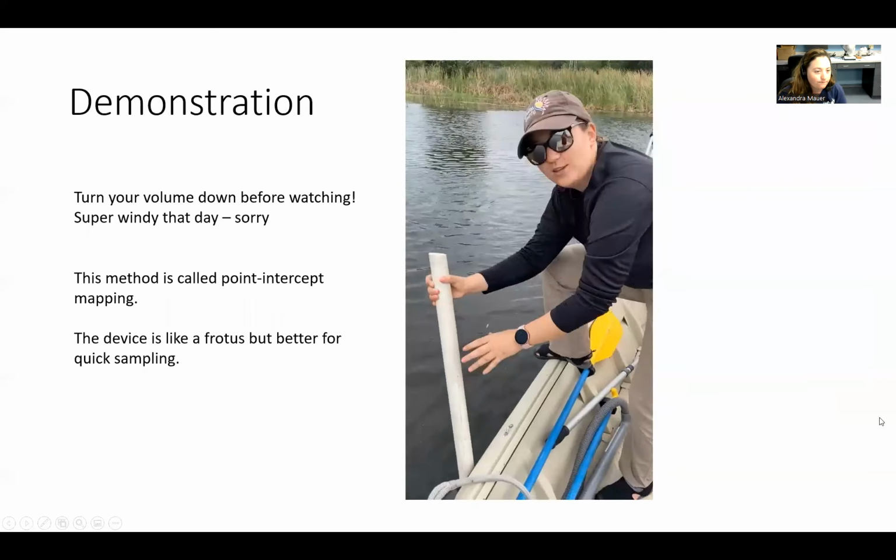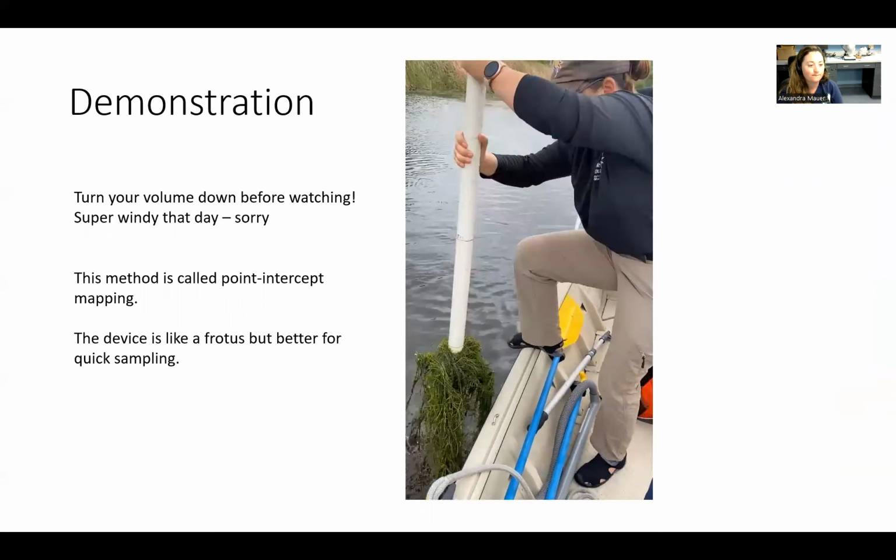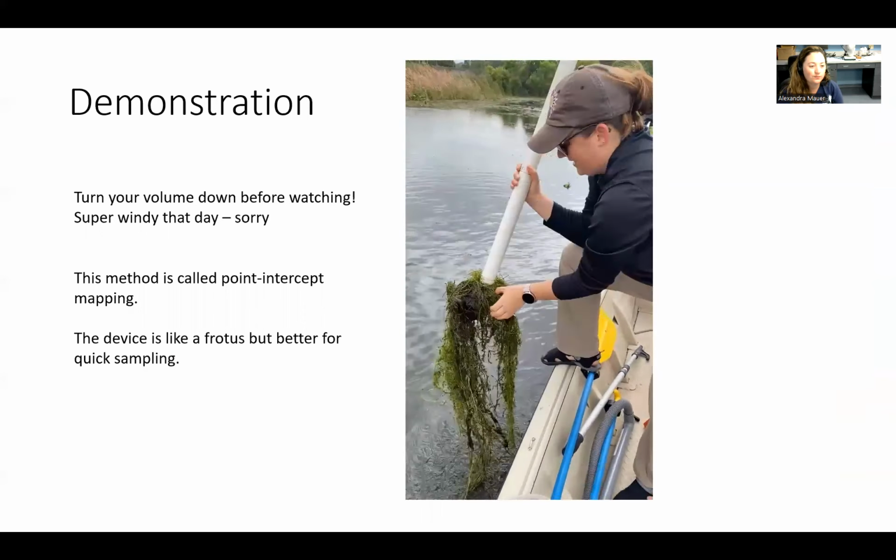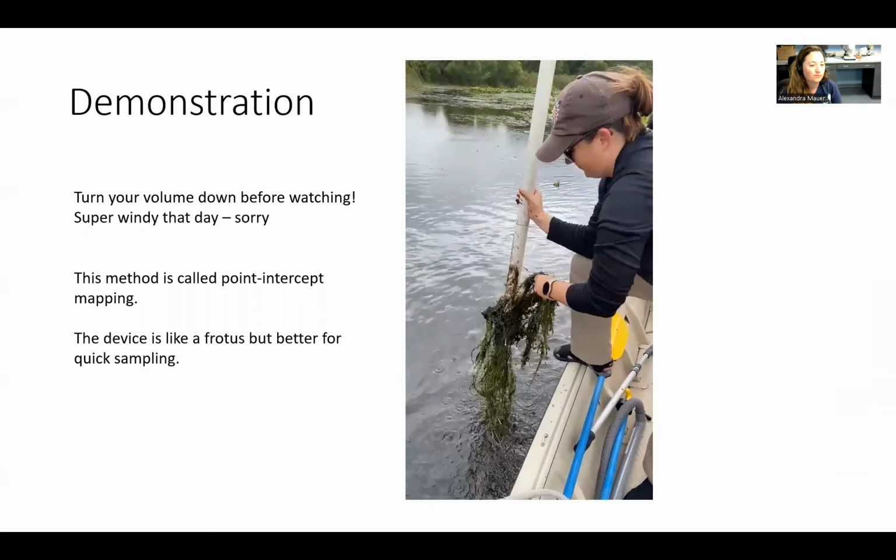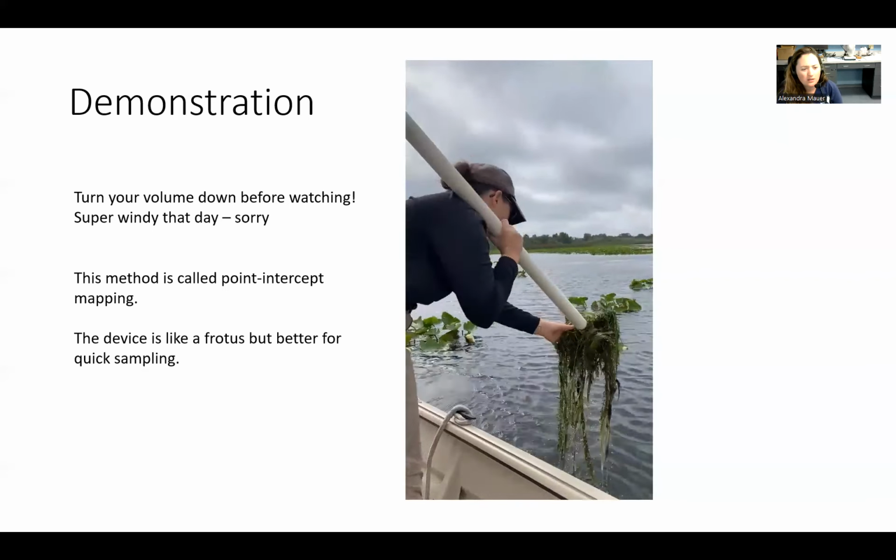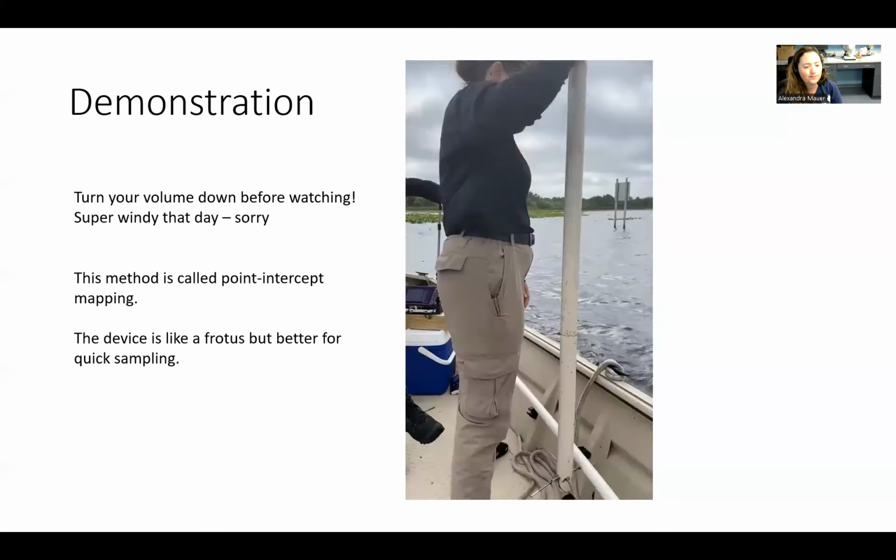I am ground truthing, and I put this down and I'm twirling it like spaghetti. You're gonna get a lot. Hydrilla. So in that one, what we'll do is, for point one, we're in area and we're in point two. You're gonna put hydrilla under this number 2. And now you can see the boat is moving. And we're recording any species we find in order of dominance.